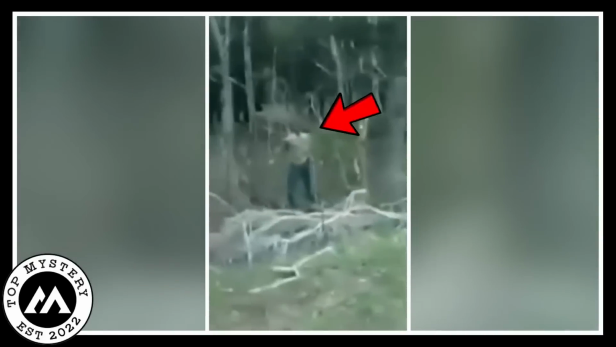The mysterious crawler, with its features hidden, made the whole scene even scarier. As the man left the mysterious forest, he still felt uneasy, and you could see it in the video he took. The recording showed a strange dance between the man and the mysterious figure, making everyone who watched wonder about the secrets in that spooky forest.